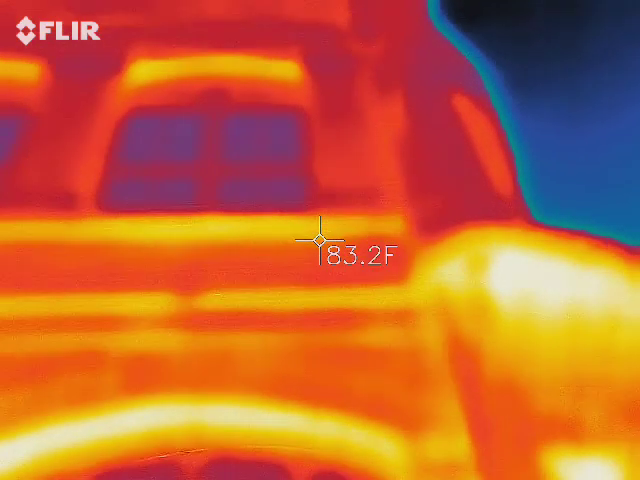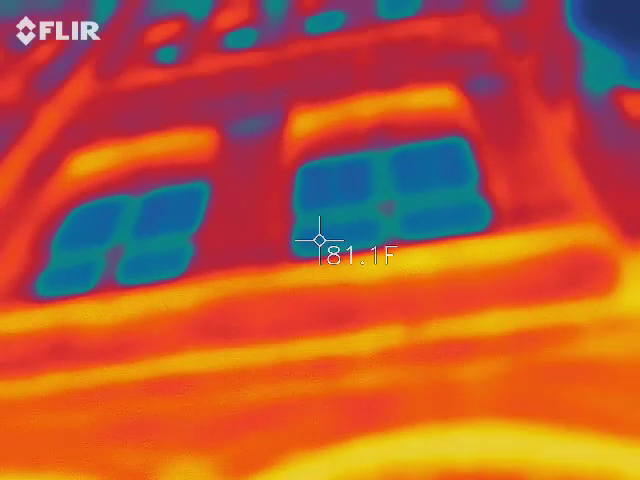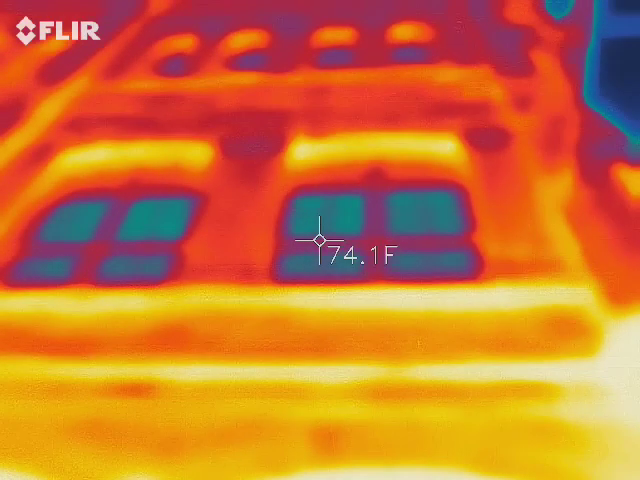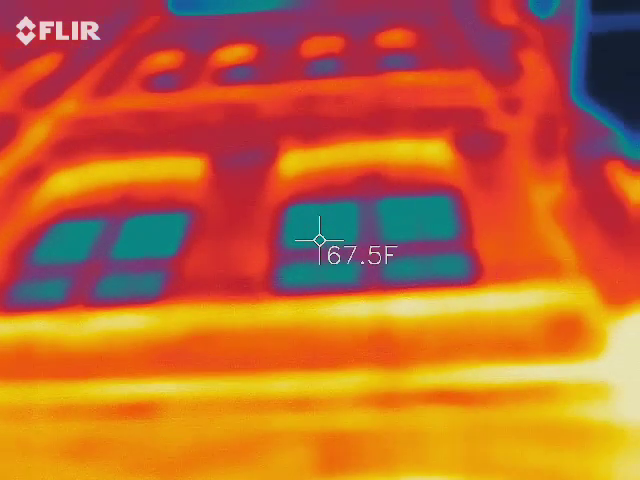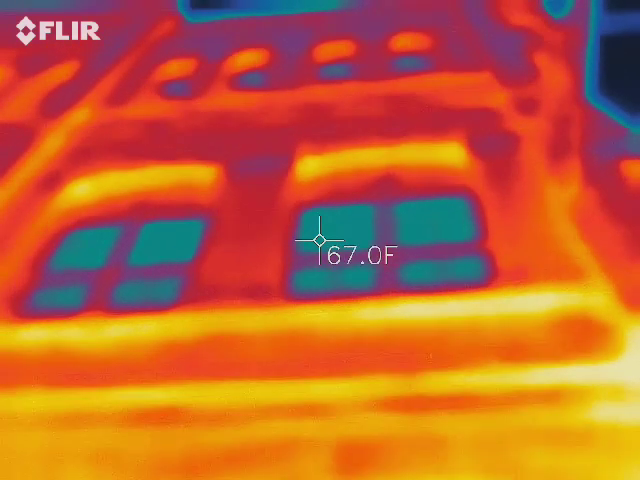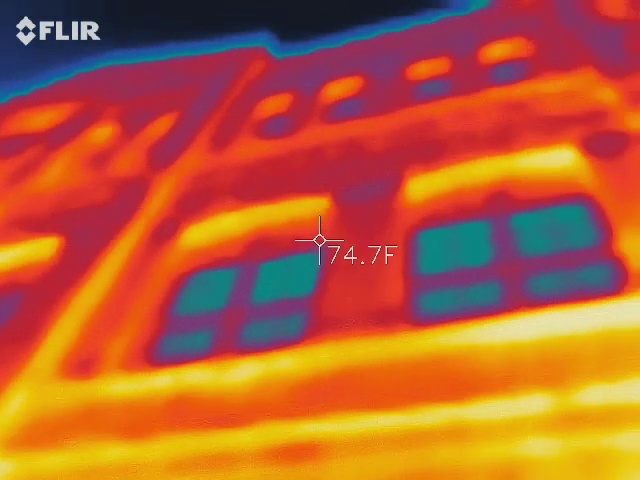We're in here. Let me see if I get anything over in the corner. 72.8 we got. I just hit 67, 66. Right here. The second story, second window. 71. I was right here.